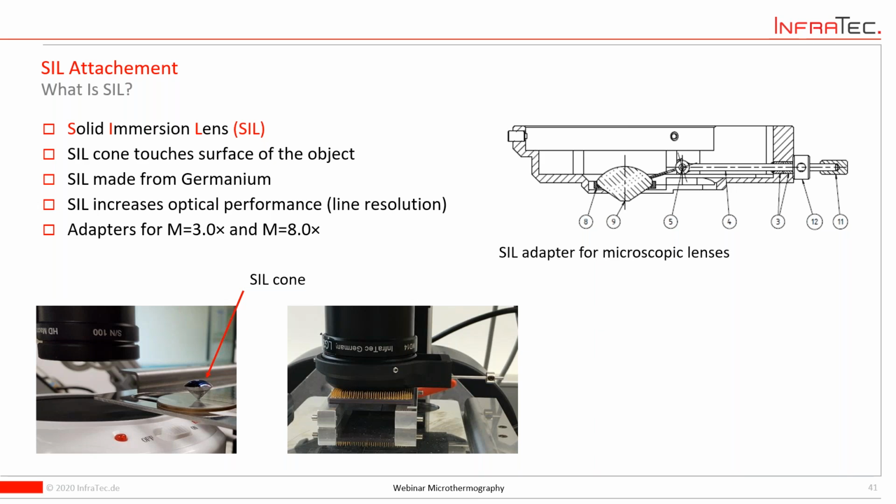actual image. And of course, our software provides not only this pixel by pixel emissivity correction, but also different other mathematical approaches to do mathematical correction of the emissivity value. But if necessary, if possible, trying to change the part itself is the easiest way to deal with these given physics.